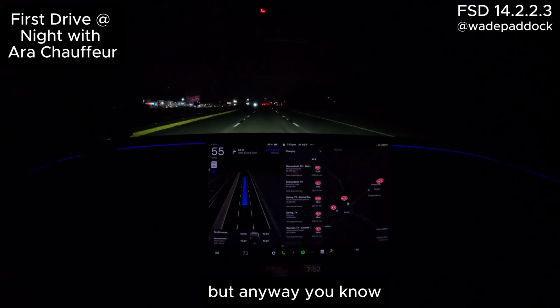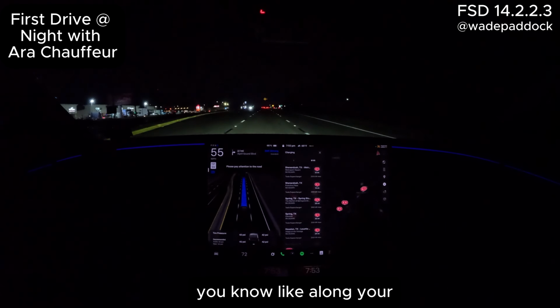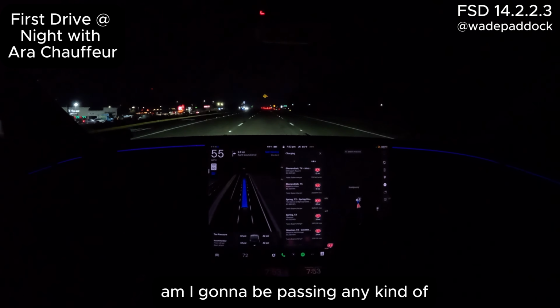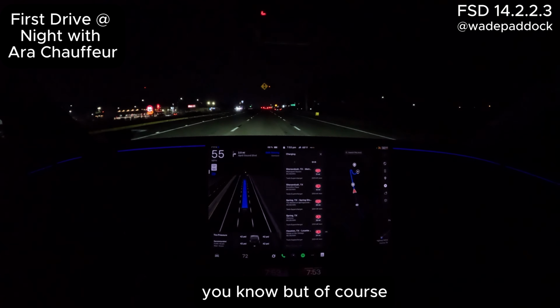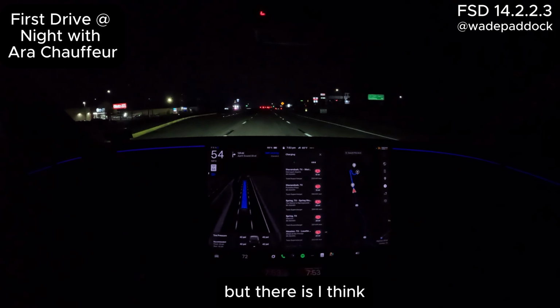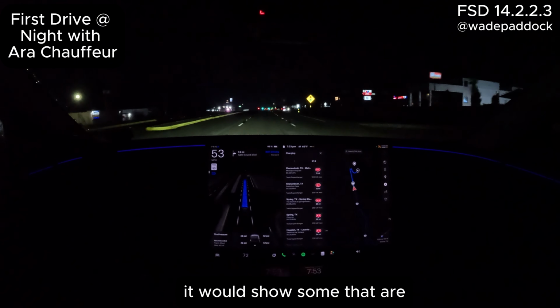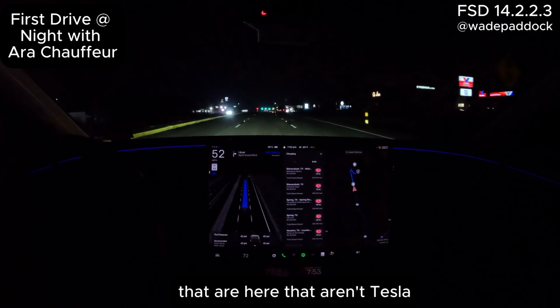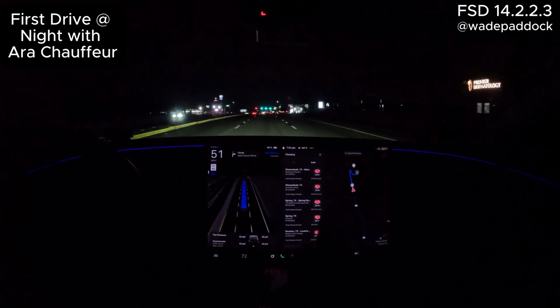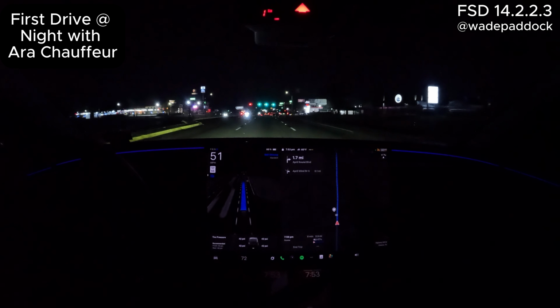But anyway, you can zoom in and out and see along your route whether you're going to be passing any. Of course, on this route there aren't any Tesla chargers, but there is, I think, a Shell charger. So if I had switched this over to show all chargers, it would show some here that aren't Tesla. But that's a neat feature, especially when you're traveling.